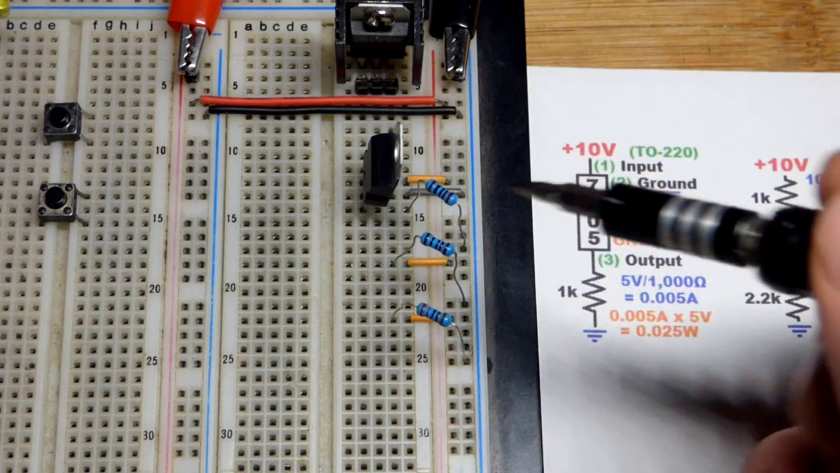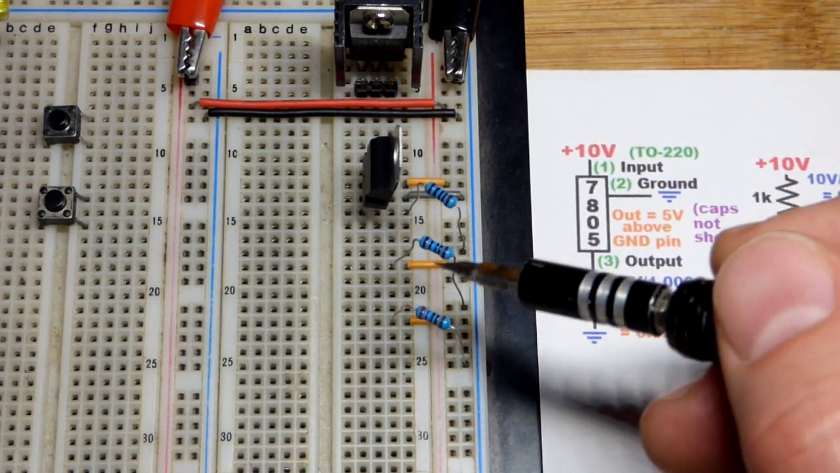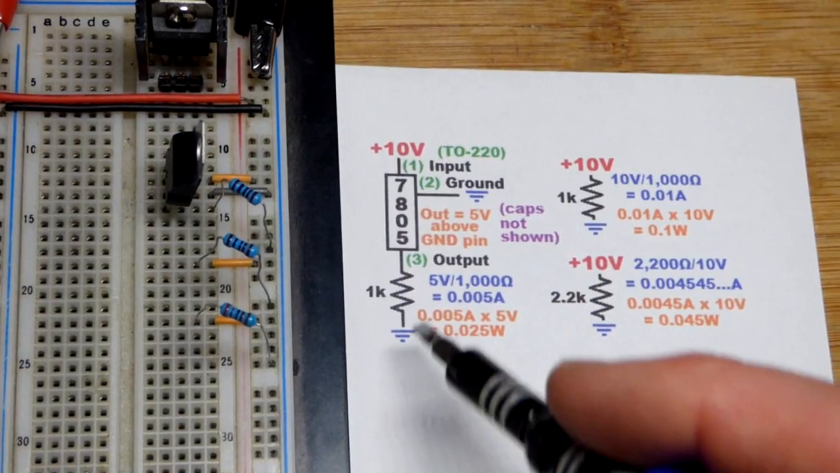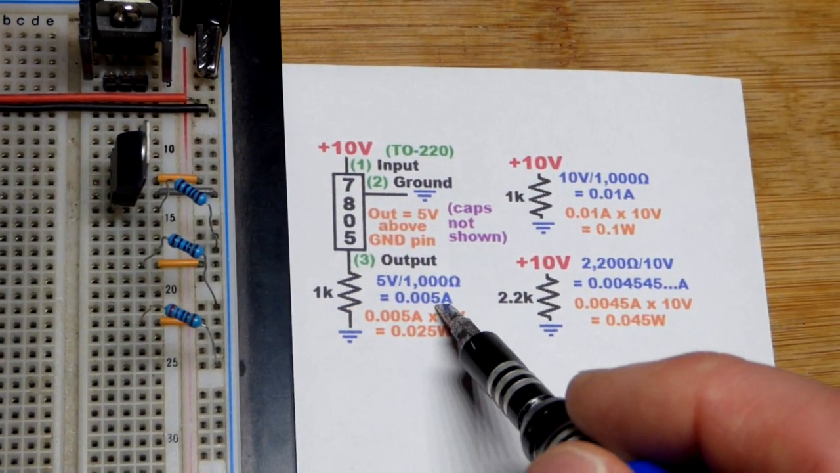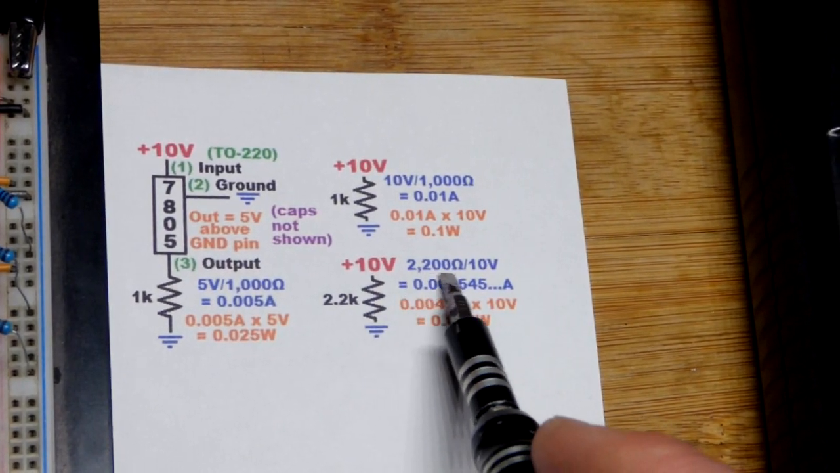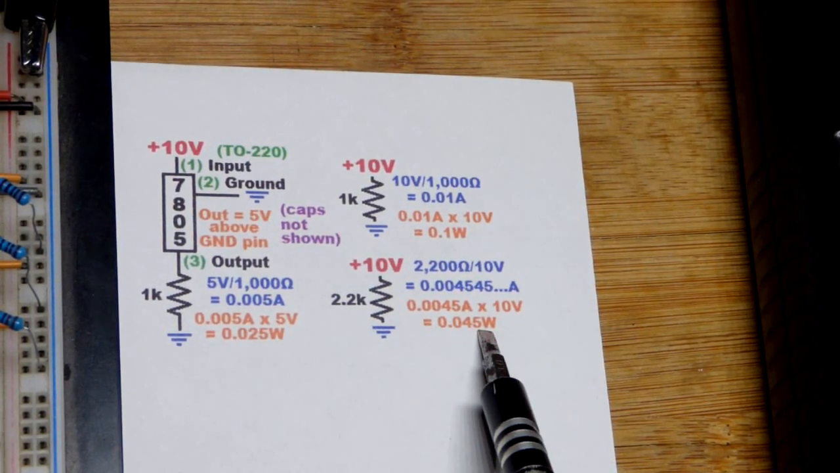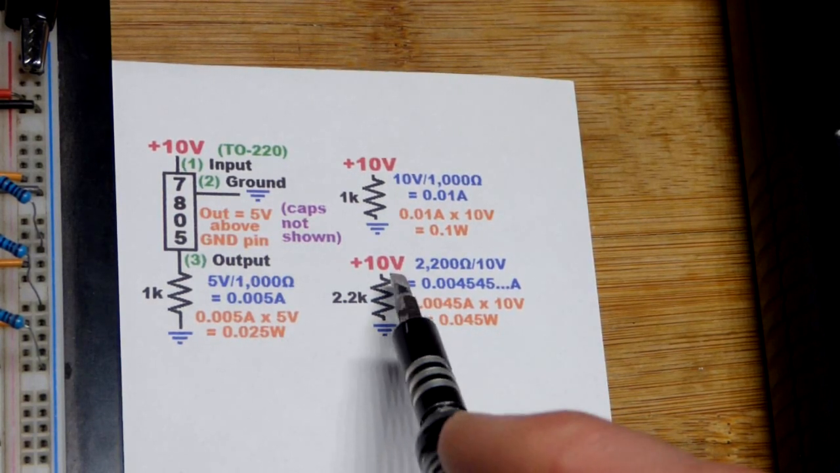So now in the last short, we saw that this 1K resistor with 5 volts across it, not very warm, but 1K resistor with 10 volts across it, quite warm, and then 10 volts across the 2.2K resistor, somewhere in the middle. So we're using a voltage regulator to set 5 volts across that 1K resistor, about 5 milliamps current, 0.025 watts, pretty straightforward. We got the same amount of current, basically, with a 2,000 ohm resistor right there, but it's twice the voltage, so it's going to be about twice the wattage. And so a little bit more resistance, so we're a little bit lower on those numbers.